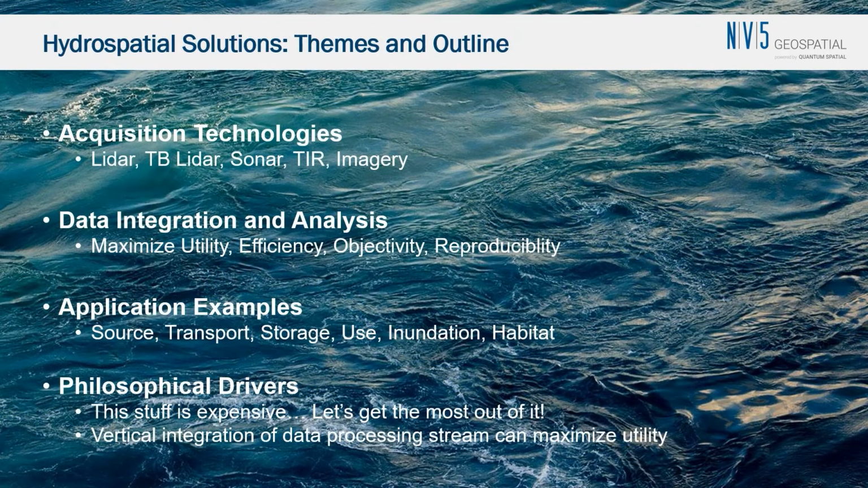Some of the things I'm going to be talking about today are acquisition technologies, including Lidar, Topobathymetric Lidar, sonar, thermal infrared imagery. I'm going to discuss the data integration and analysis and how that can improve the utility and efficiency and objectivity of the data sets. We're going to cover some application examples, including the source, transport, storage, and use of water, as well as how some of this data supports inundation modeling, habitat, and maybe a couple others. And why I'm giving a presentation like this is this stuff is really expensive, and the goal is to get the most out of it.